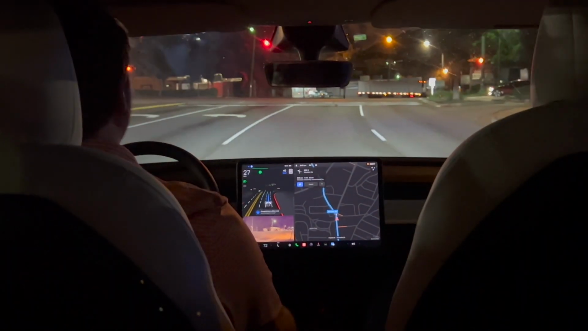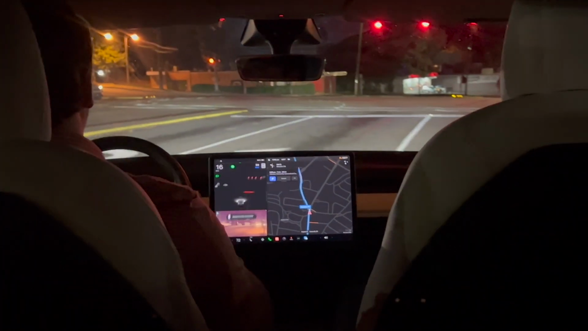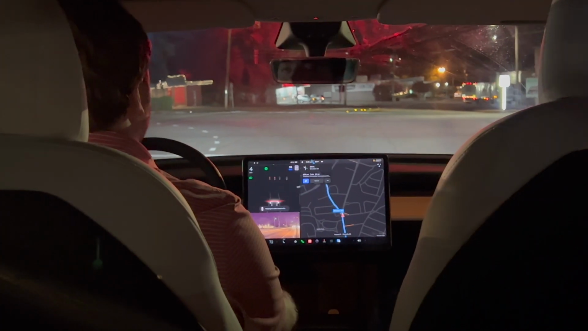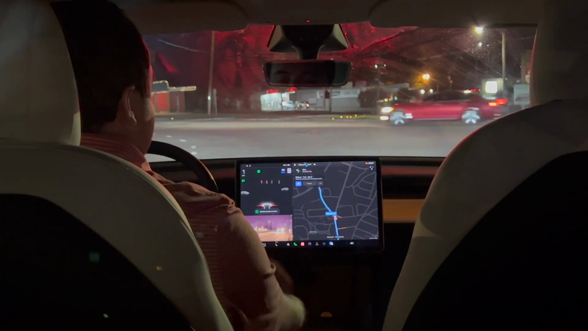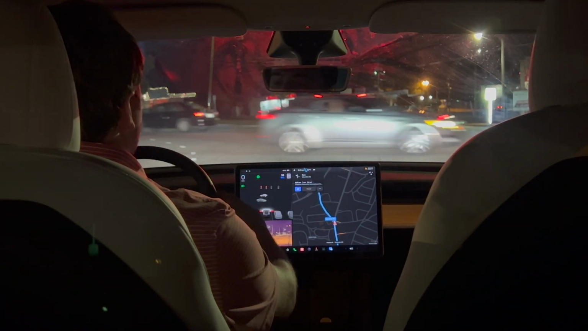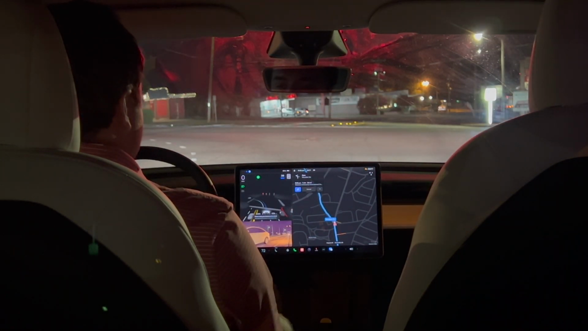Okay, it was very hesitant. I'm going to go ahead and turn it off and get over into the left lane. We do need to make this left turn. It wasn't in the right lane. Not really sure what's going on with that. I'll go ahead and turn it back on. We should be good to go.